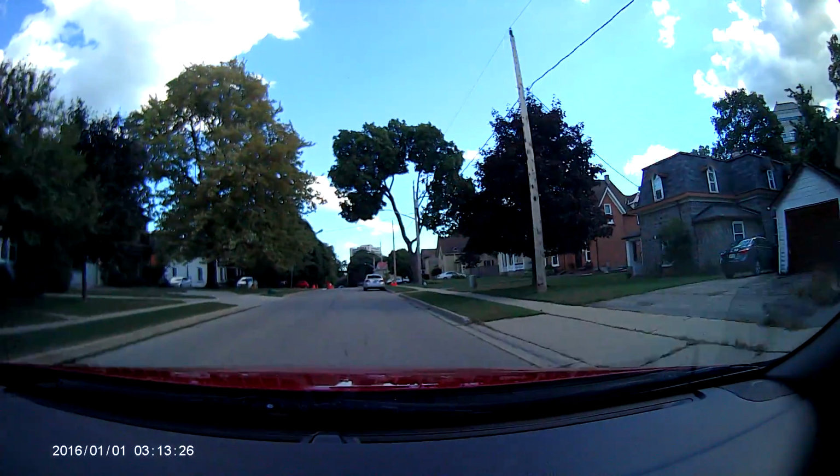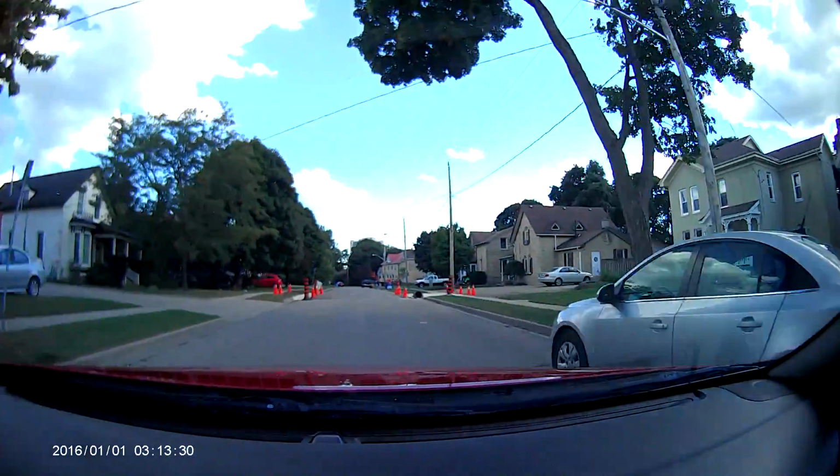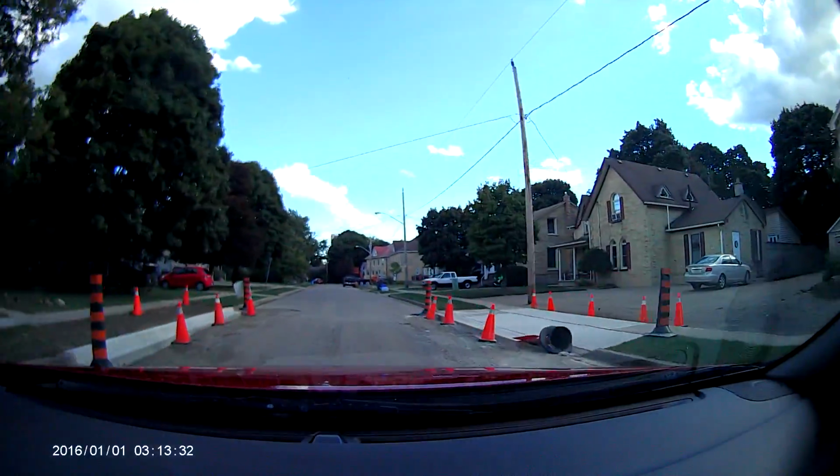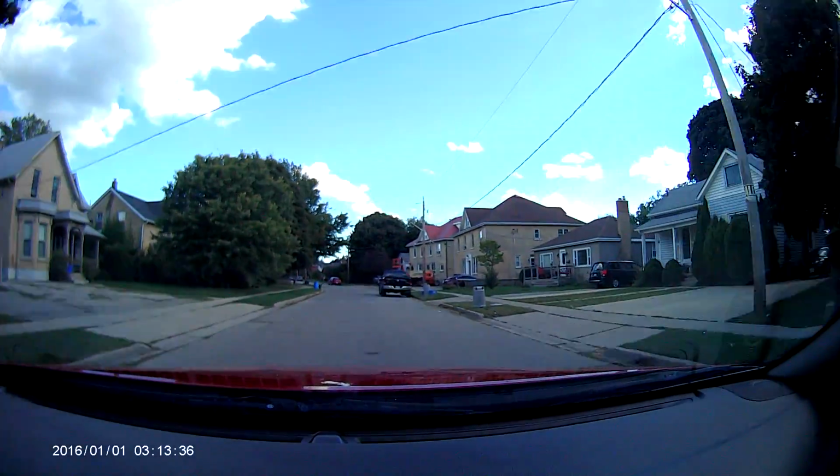Alright, this is another microphone test. This time I have the windows open. I'm talking straight towards the camera. So this is how the microphone sounds on this particular dash cam.